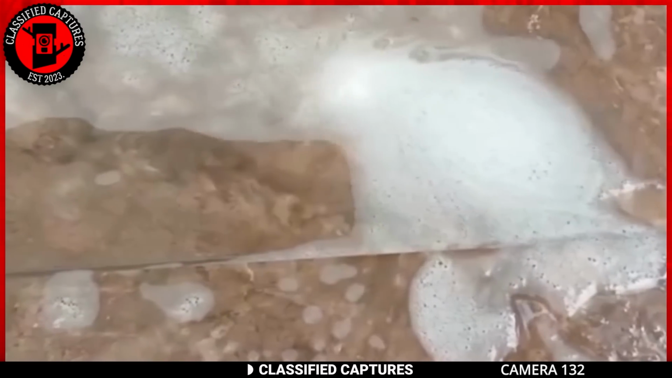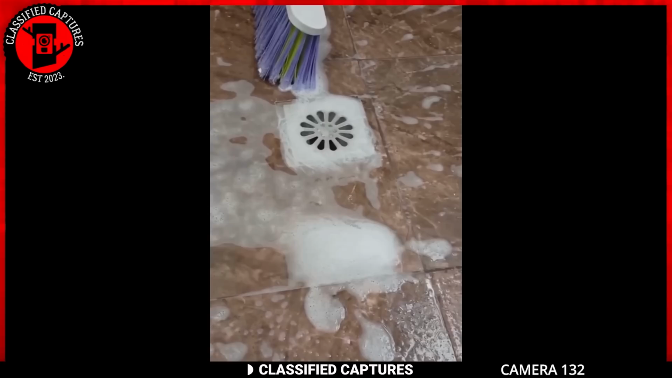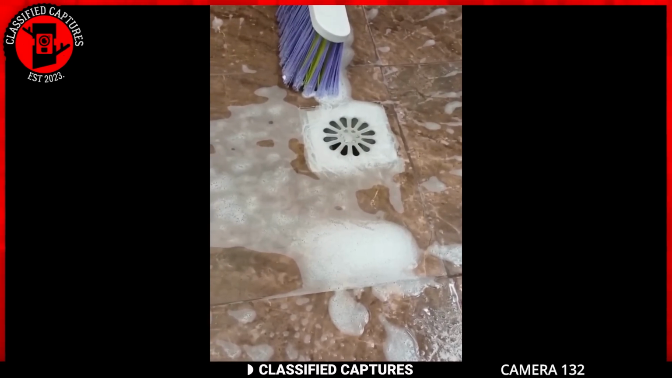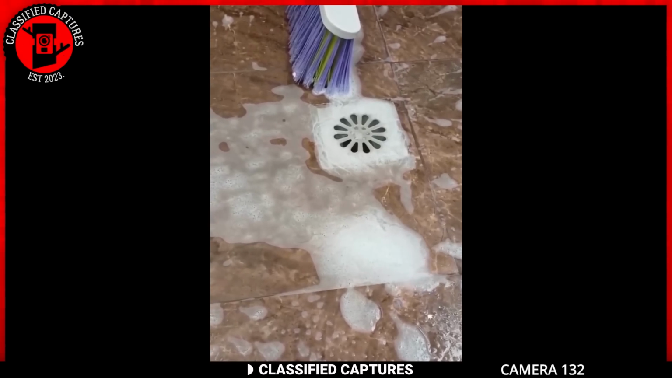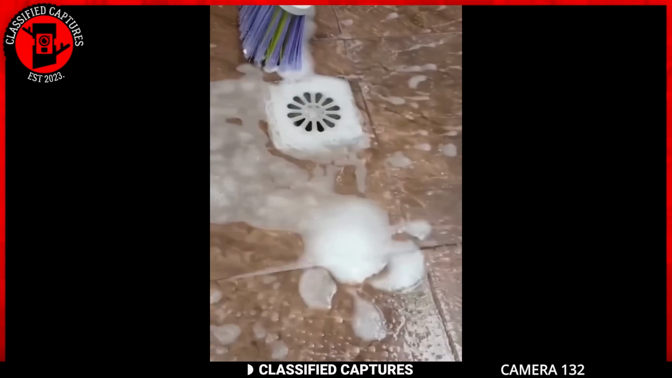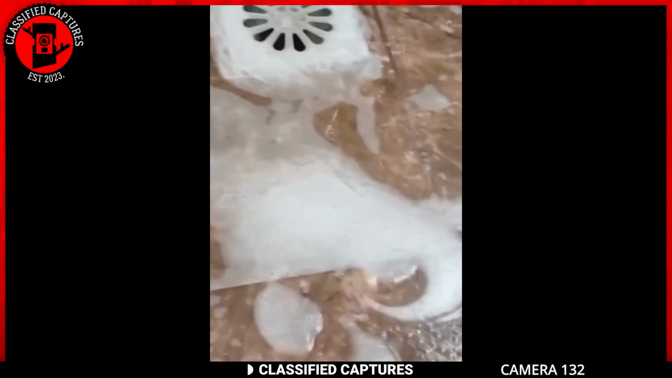I kid you not. Oh, wait, well, you can see it too, can't you? Now the plot thickens. The person ceased scrubbing, and there appears to be no external force at play. How on earth is this peculiar spiral of foam materializing on its own? It's a head-scratcher indeed. What's your take on this bathroom mystery? A playful trick of foam physics, or perhaps a sign of something more mystical?